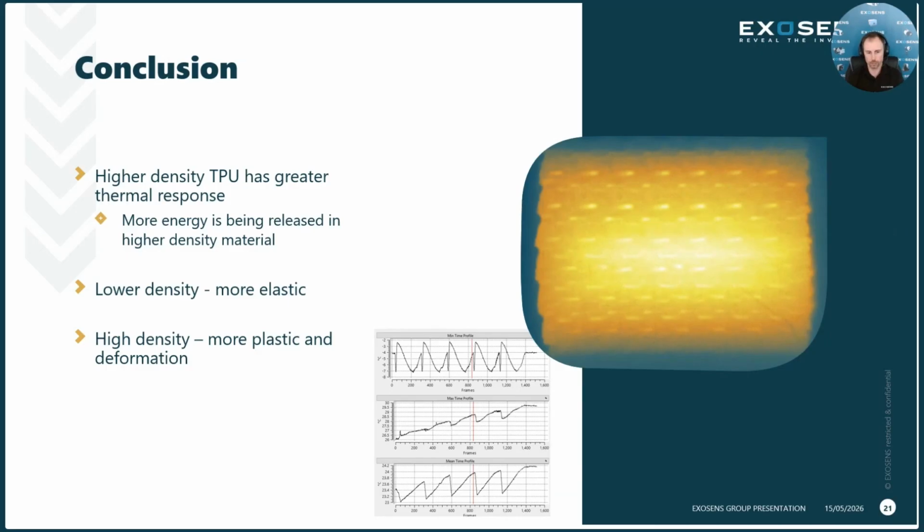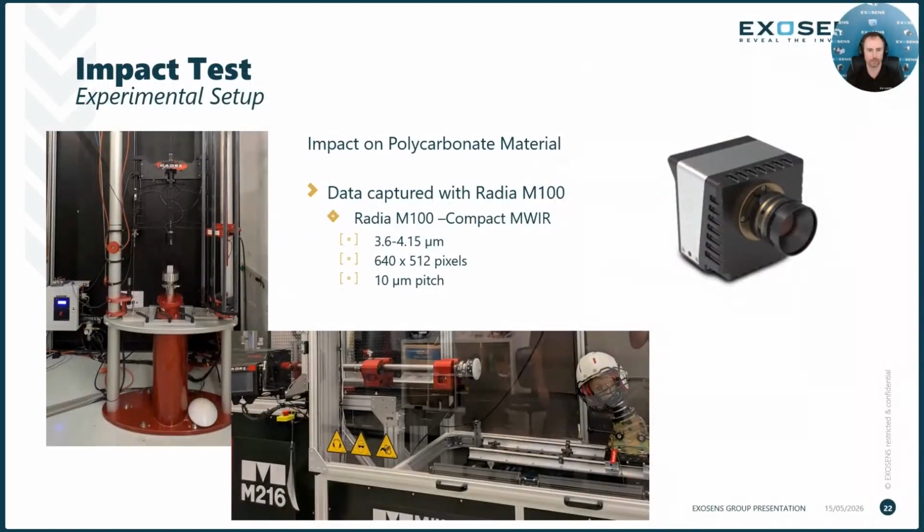Okay, we'll move on. We've got just one more to cover here, and that will be a first look with the Radia M100, which is relatively new. This is our first look through experimental mechanics using that camera, so we're pretty excited to see what it can do. This is the setup of the last test. This is an impact test as opposed to the other ones.